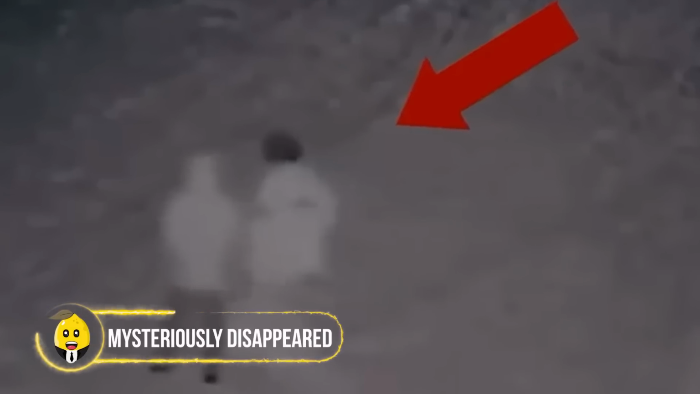The sudden appearance caught them off guard, freezing their breaths and their throats. In the midst of documenting the mundane, nature gave them a horror of their lifetime, revealing as they unknowingly captured a moment of eerie surprise. Mysteriously disappeared.